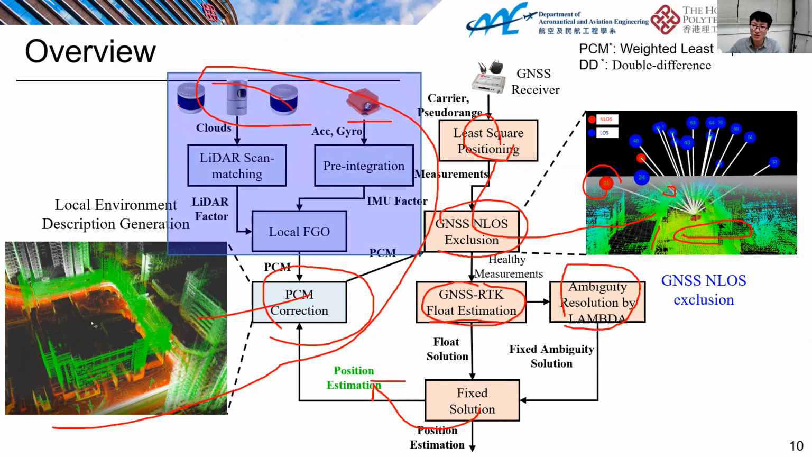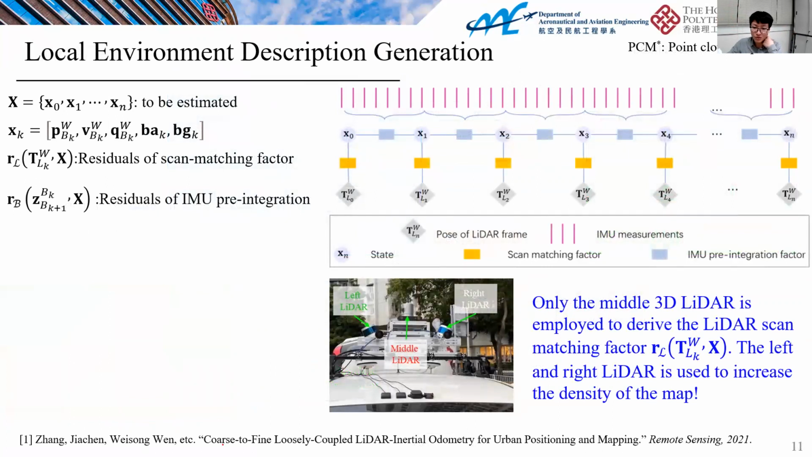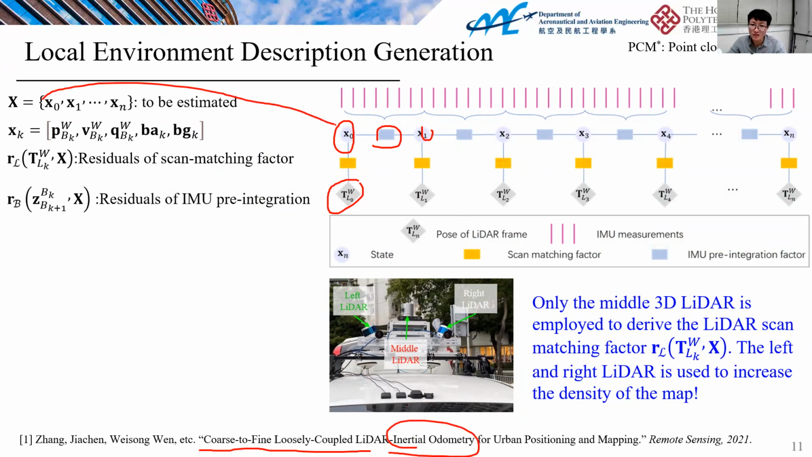Okay, first I will introduce the laser inertial integration. This is actually based on our previous work. This is the factor graph. Here's the state, and here's the next state, and here's the IMU pre-integration factor, and here's the laser scan matching factor. For more details, we refer to our previous work. And for each state, we include the position, velocity, and orientation, and the bias of the IMU.